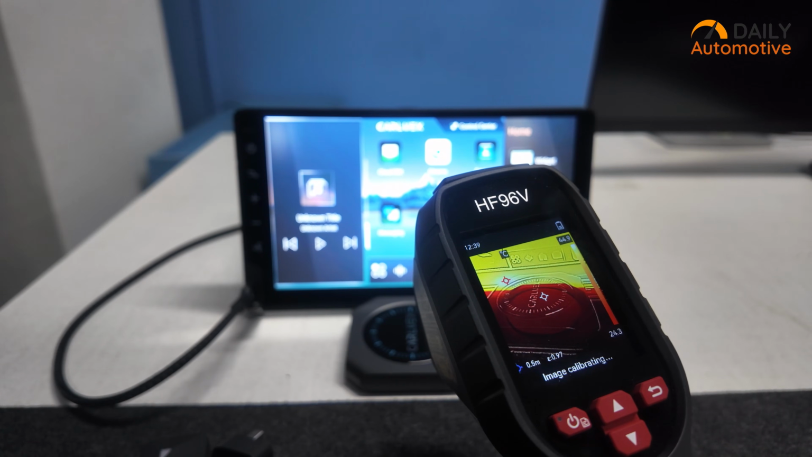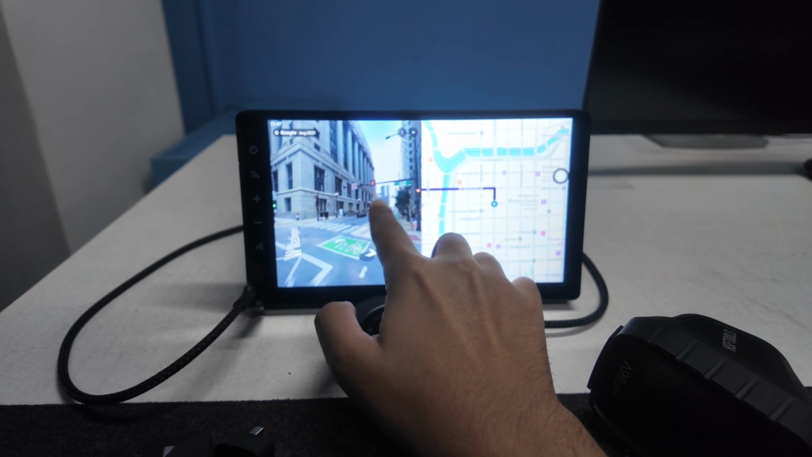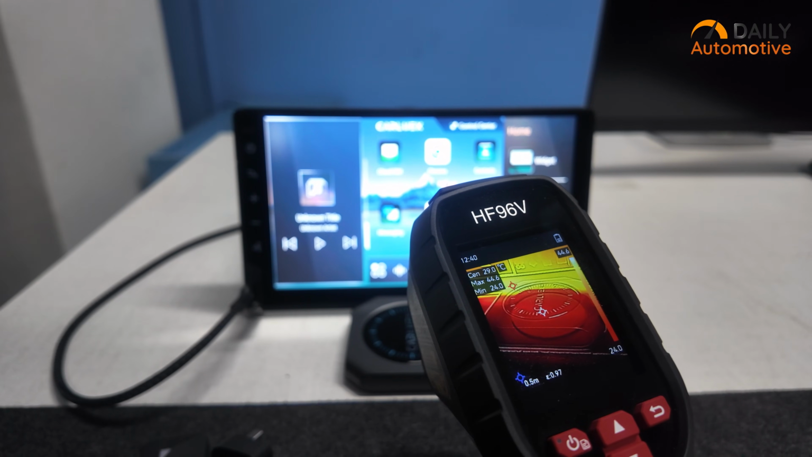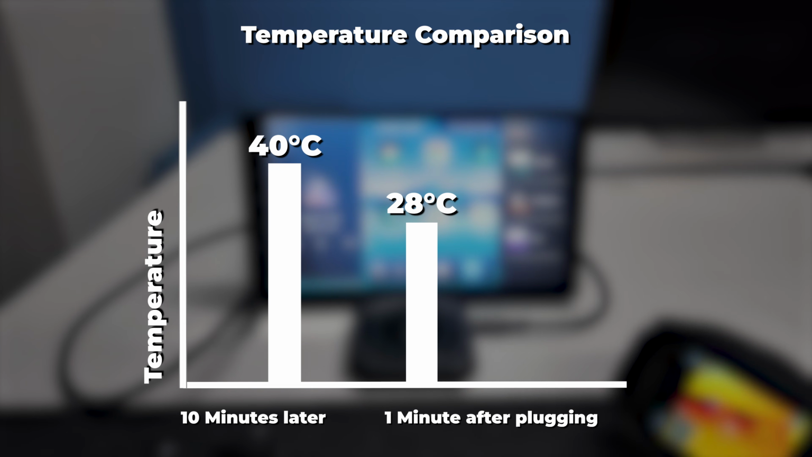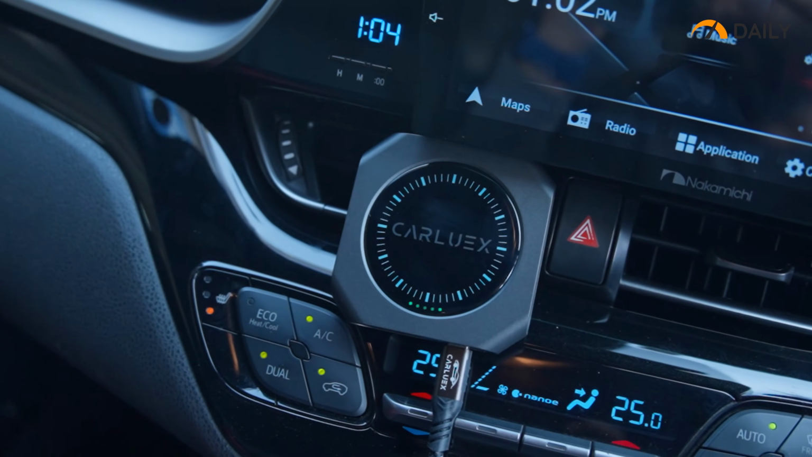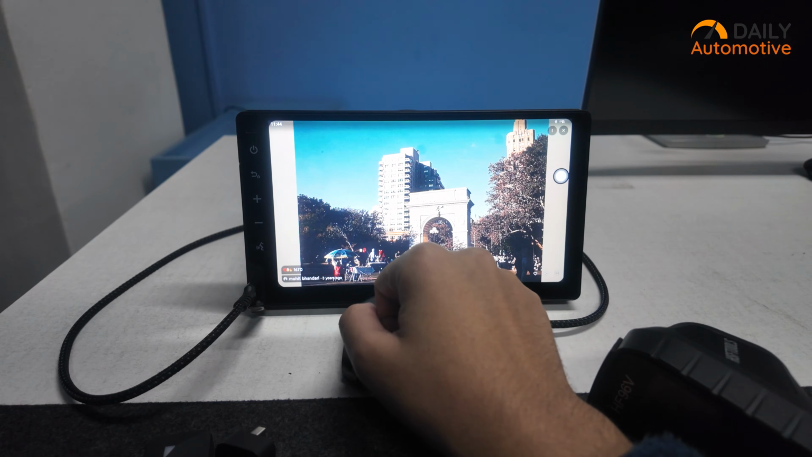During a regular usage pattern, all the adapters were at room temperature. After 10 minutes running continuously, the Carluex shows kind of the same graph as idle. It gradually went to 40 degrees from 28, which is understandable, as it's an AI box and runs the whole Android system inside. So even when it sits idle, the system still runs.